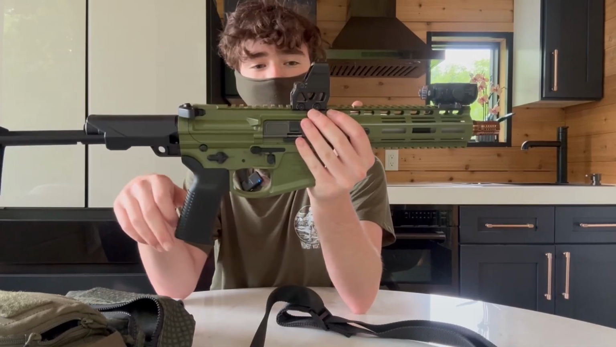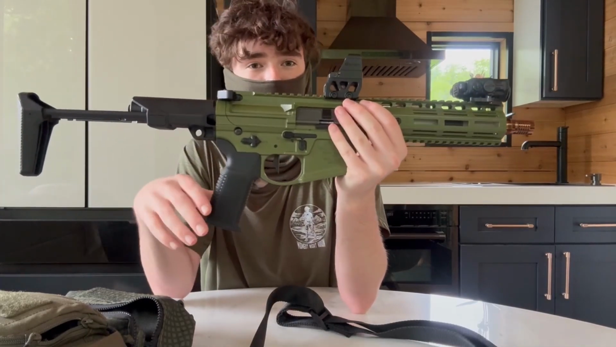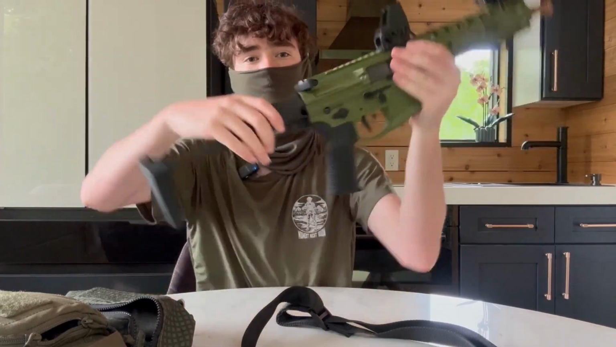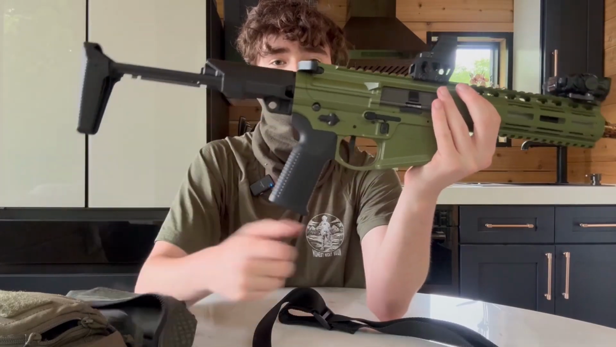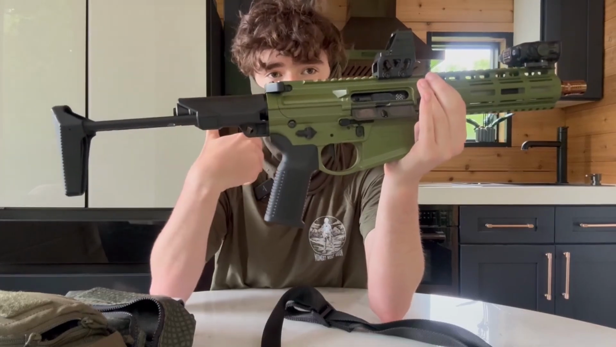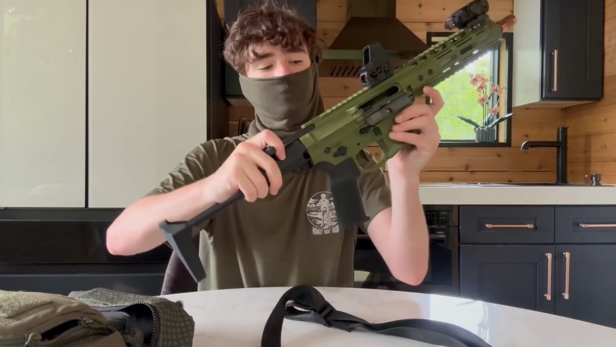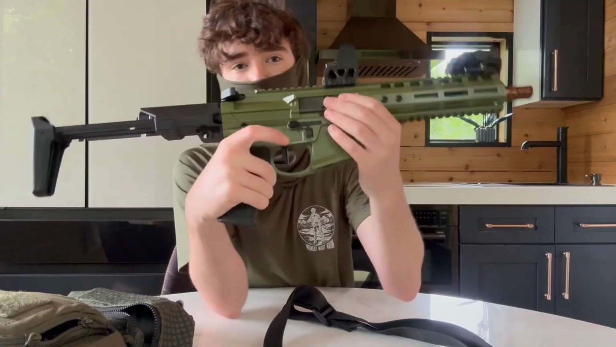This is the Holosun optic. I just had one laying around, so threw it on there. It works good for airsoft. And this is all their billet model, while the other one's forged mil-spec. So this one has special cuts, so when you fold the stock in, the upper goes right in. You see the rails. So very compact. This is the exact same charging handle and bolt as the other rifle. As I said, on both of them, the latch broke. So if you lock it back, it'll fall back out.